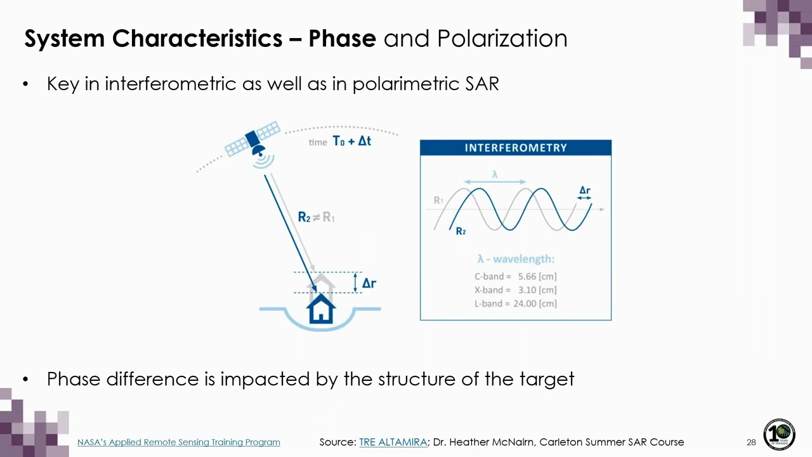Phase is also useful for characterizing polarization, which we'll talk about later, and is key to interferometric SAR, which uses differences in phase to measure changes in the position of targets. Phase is also impacted by the structure of a target, so by looking at differences in phase, it can help us distinguish between them.